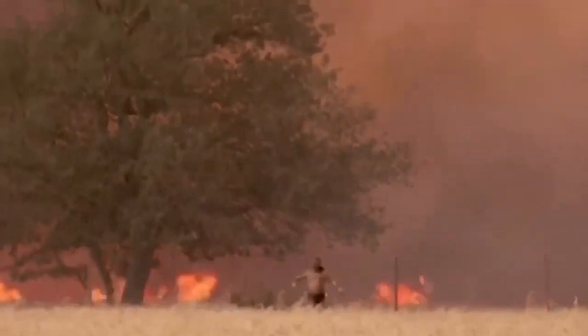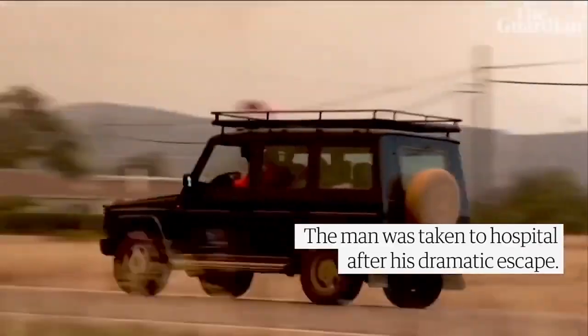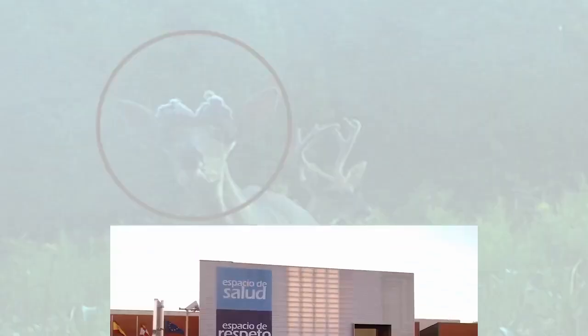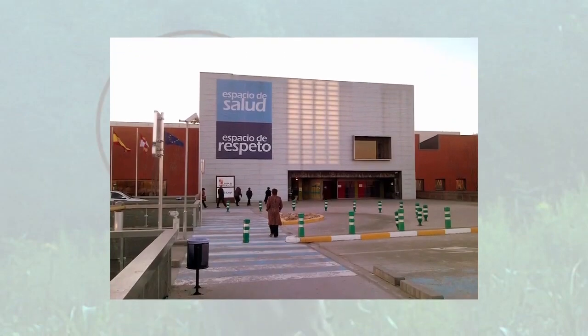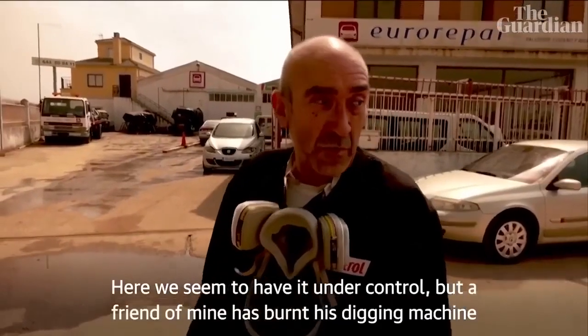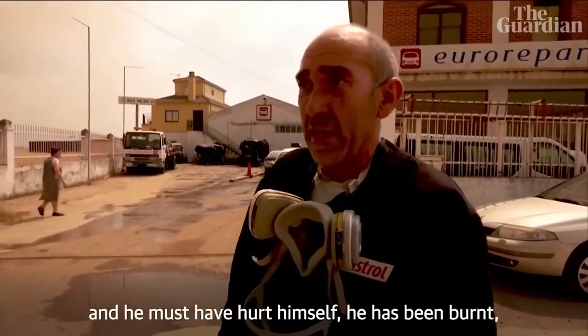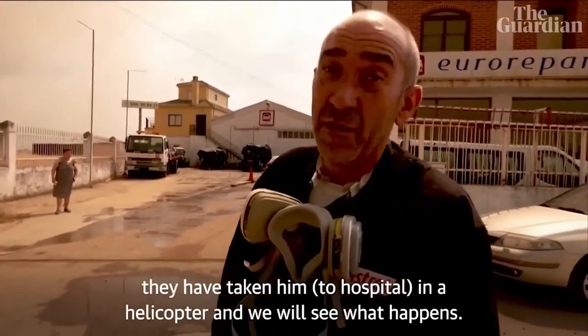Ariona, according to local emergency personnel, sustained severe burns. After receiving care at a nearby clinic, he was airlifted to the University Hospital of Rojortega in Valladolid. Family friend Jose Manuel Taba stated that although Ariona was in critical condition, he was awake and able to talk to his wife in the wee hours of the morning.